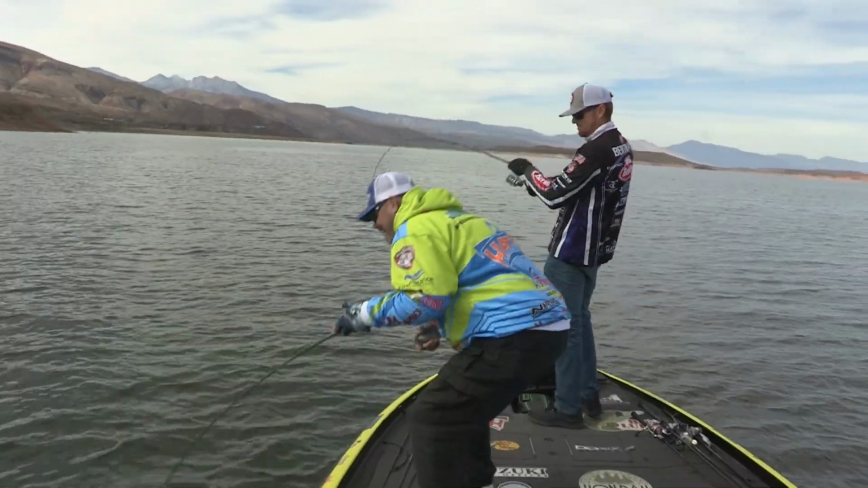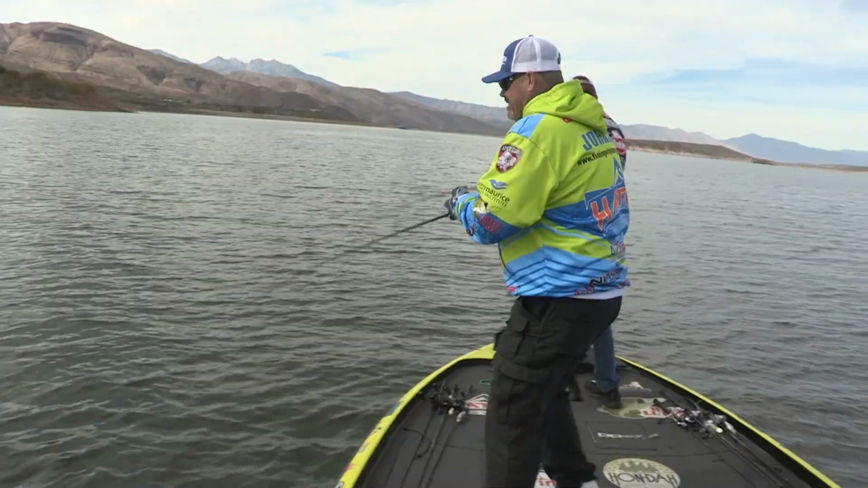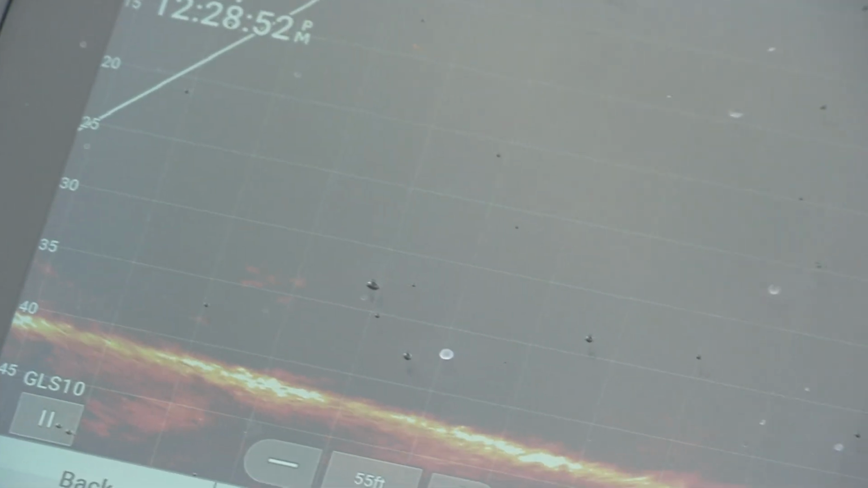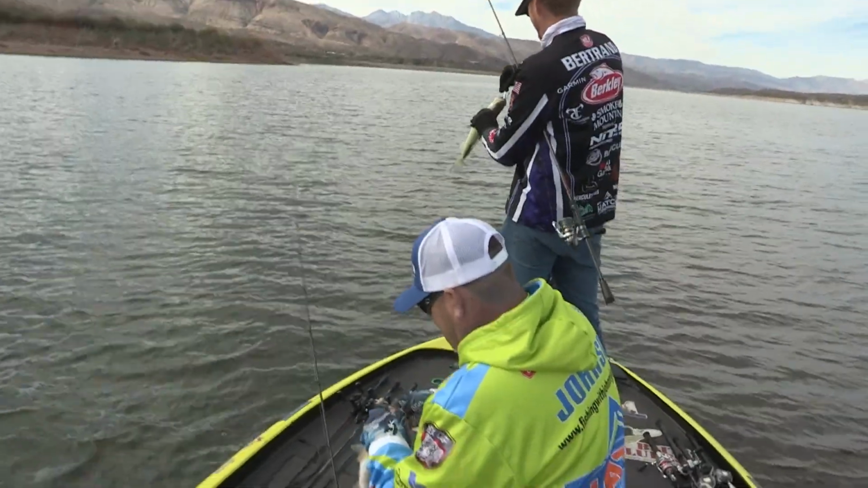They're all fired up. Oh yeah. Here we go, that one's running now, son. You got a big one? Oh, he's not giant. My gosh, look at the graph. If you had 4 rods, you could catch 4 bass right now. That's exactly the school of fish we're looking for. Hurry up, get back out there.